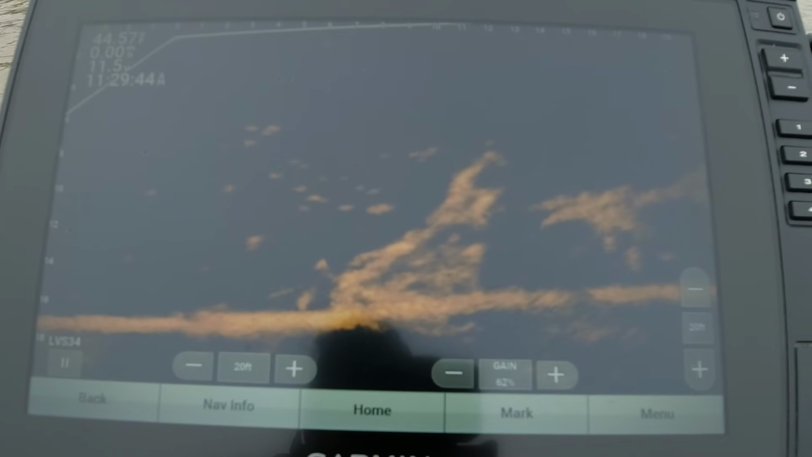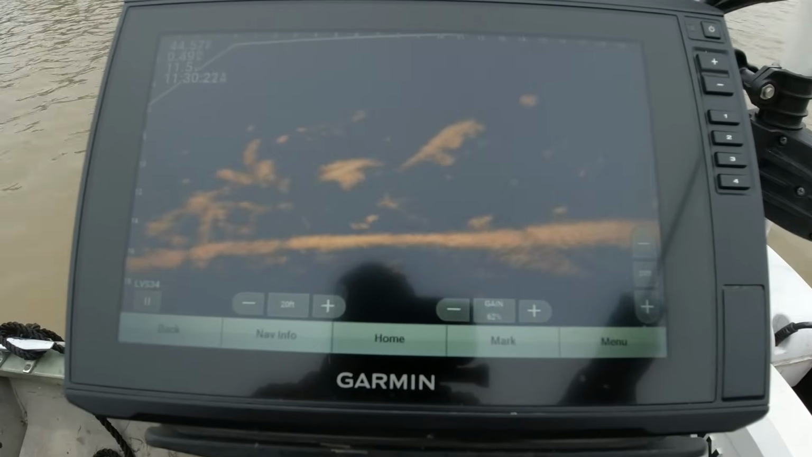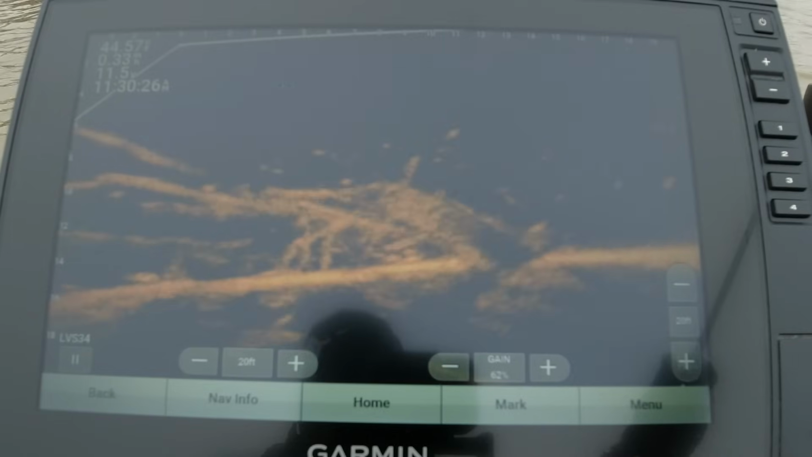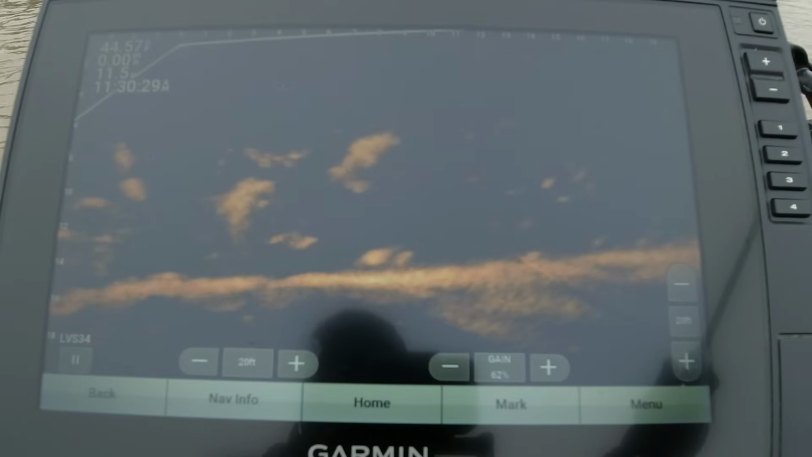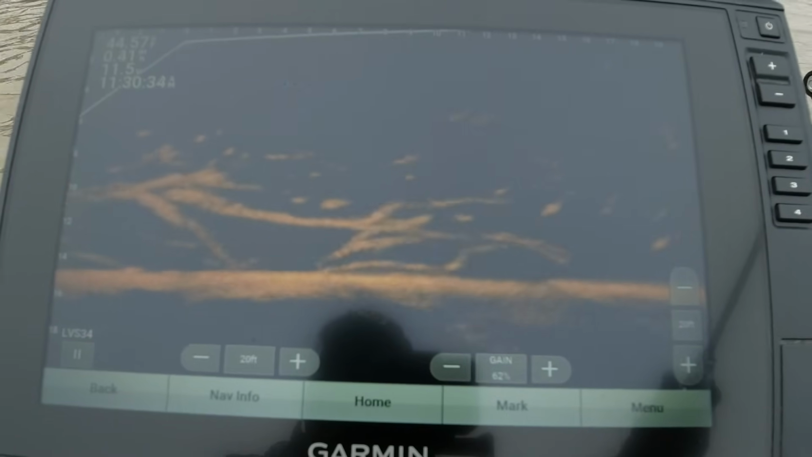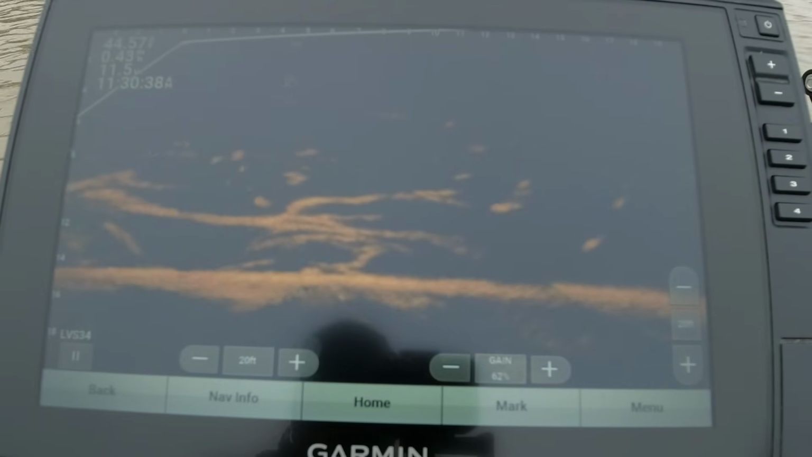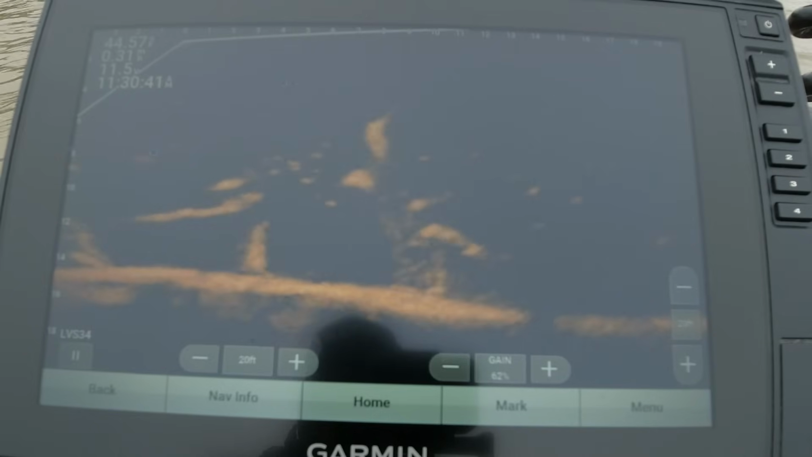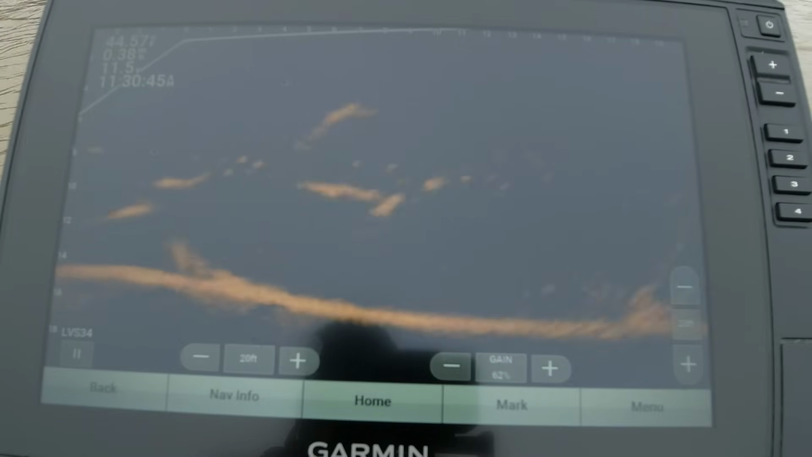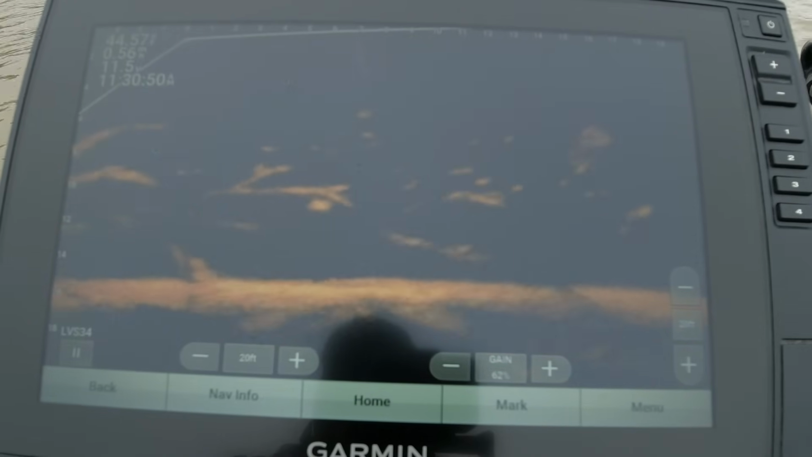Still see him. He's still on the move. He may. I lost him. He got in this thick stuff over here. I don't see him anymore. There's one up under the limb right there to get us stopped. See him up under that limb right there?